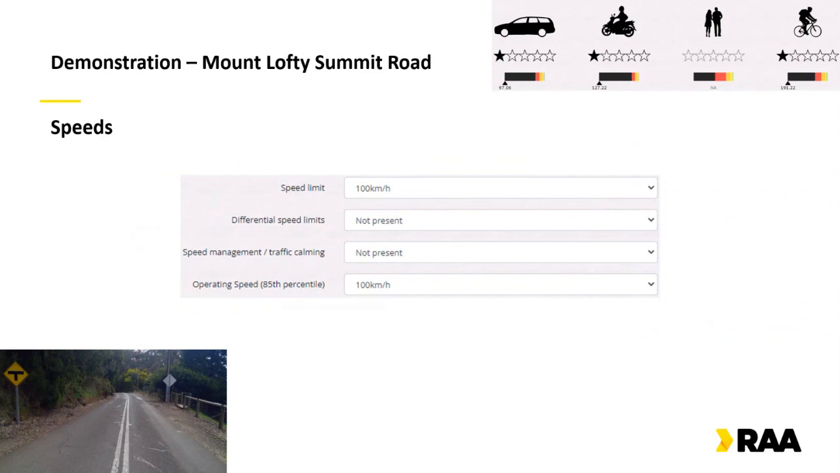And finally, we can add in some information about the speed limits. So the default is 100 kilometers an hour. I'll change that to 80 kilometers an hour, which is the limit for the road, which obviously generated an increase in the star rating score for each of those 3 users.